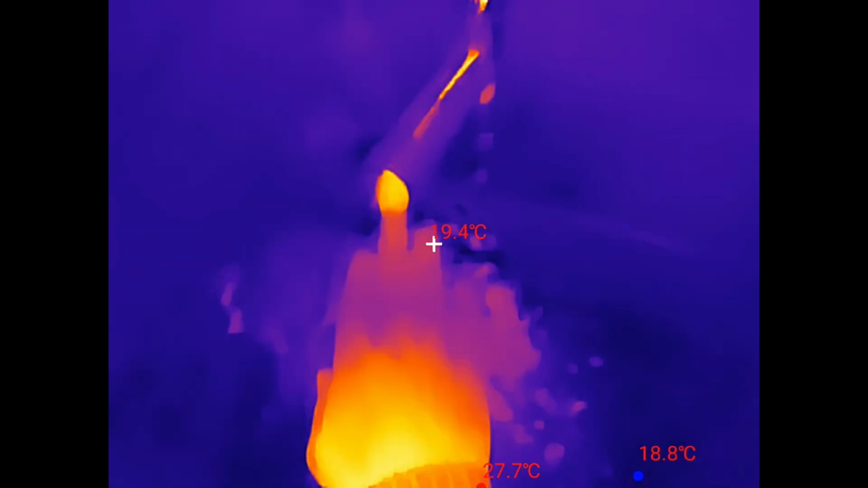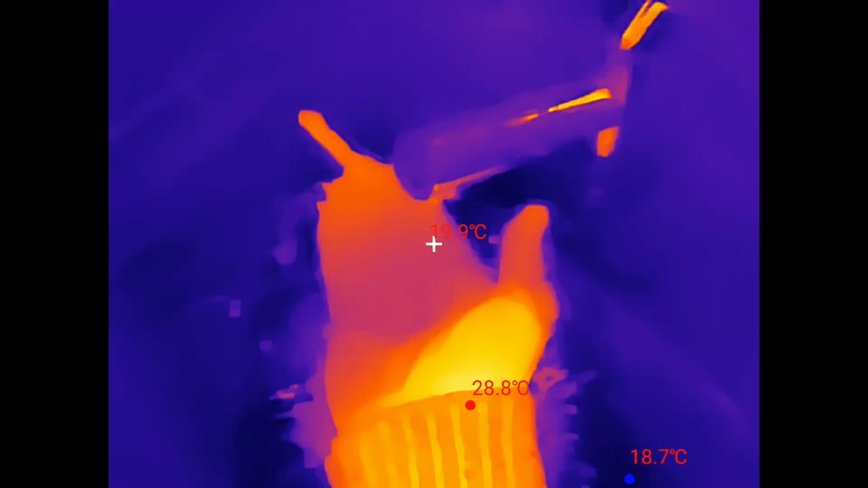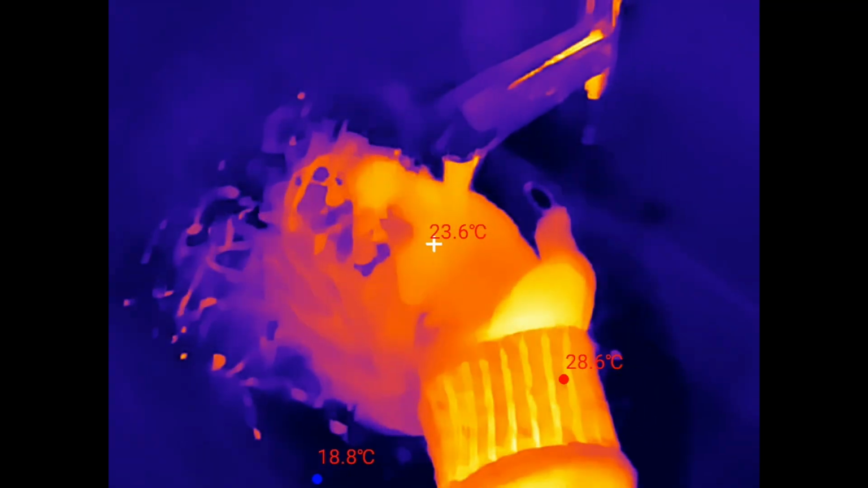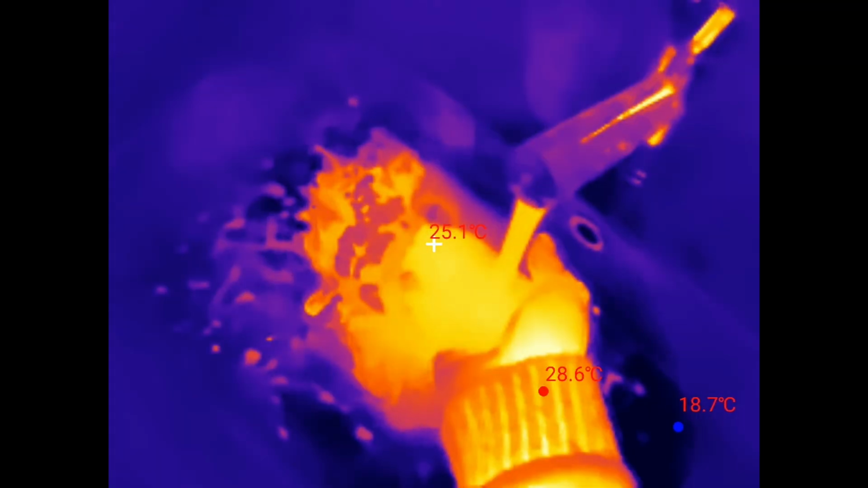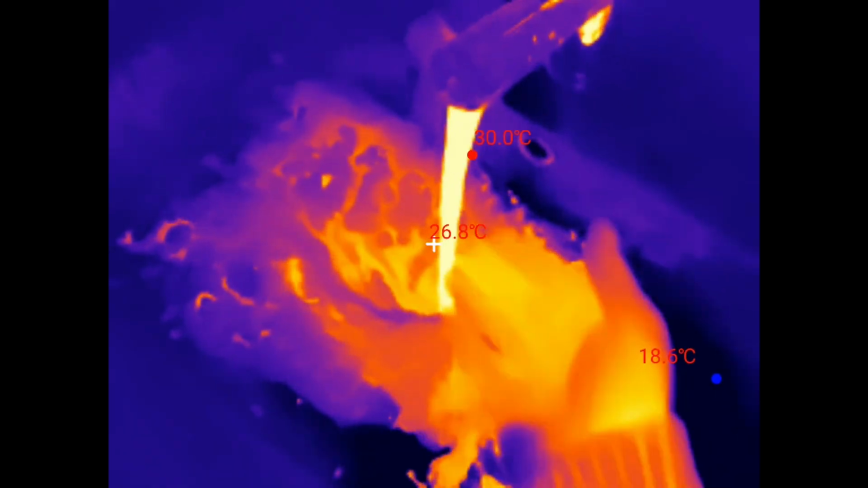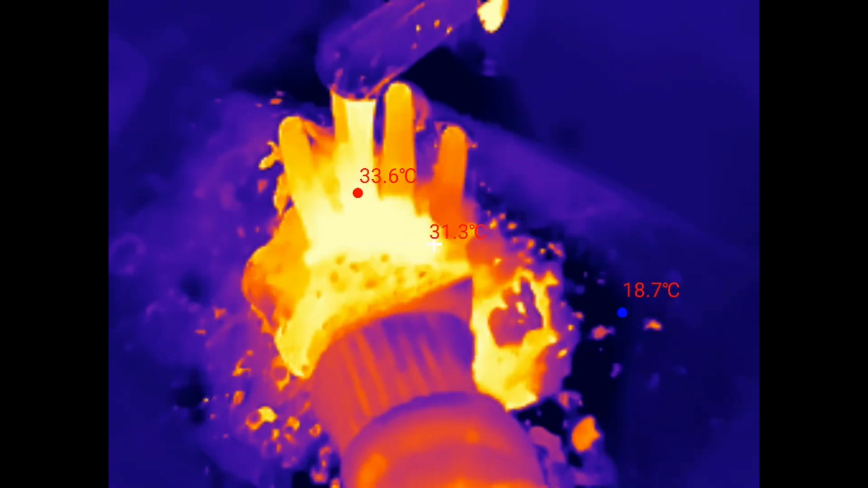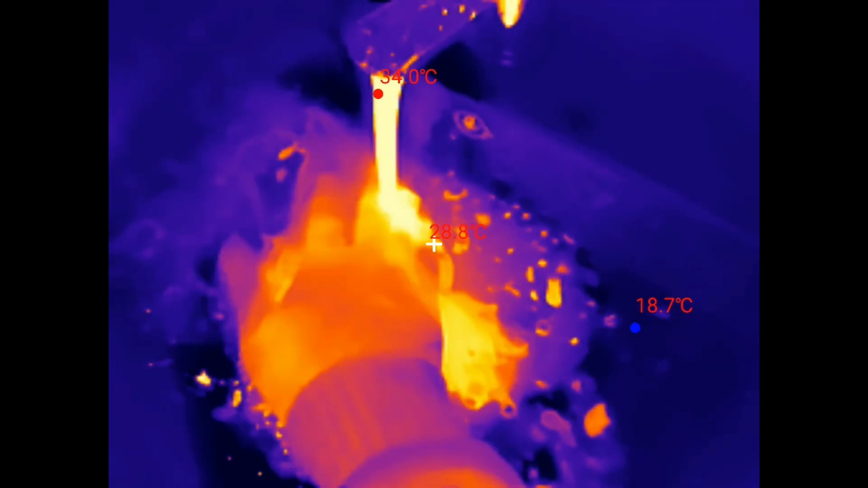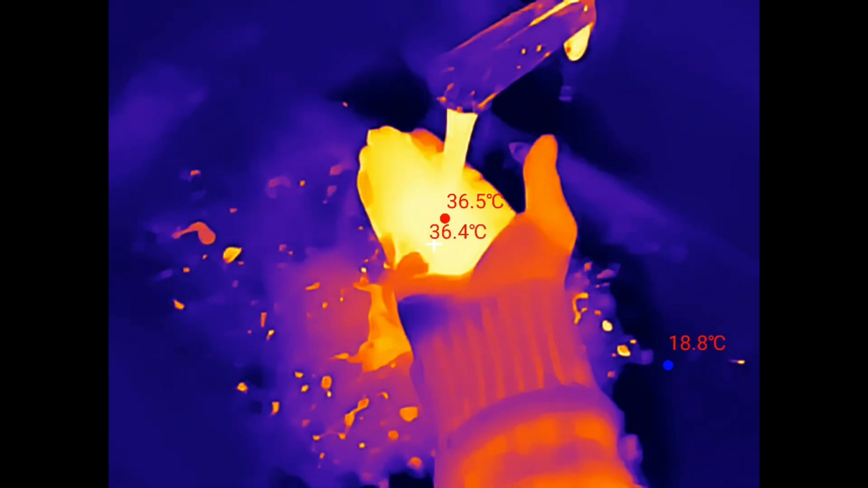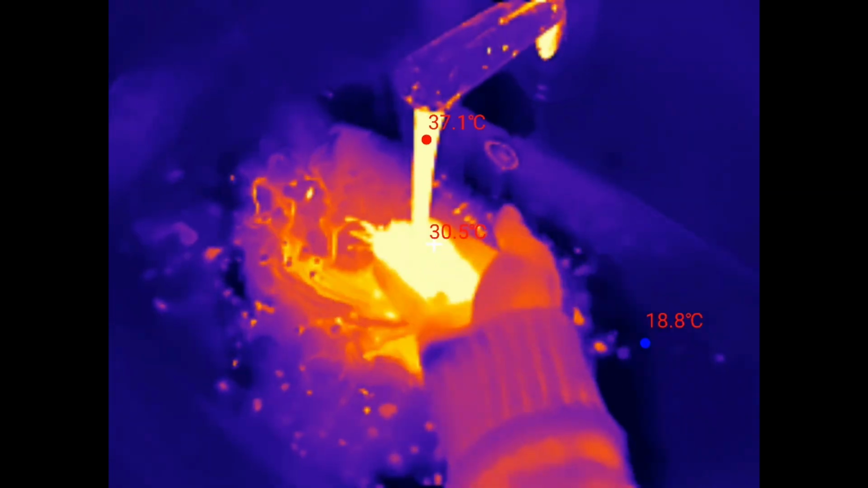Yeah, for closer up with the X3, upscaling it looks much better, but further out we'll have to test it and see. This is with it disabled. That's so cool. Enabled. Yeah. Disabled.